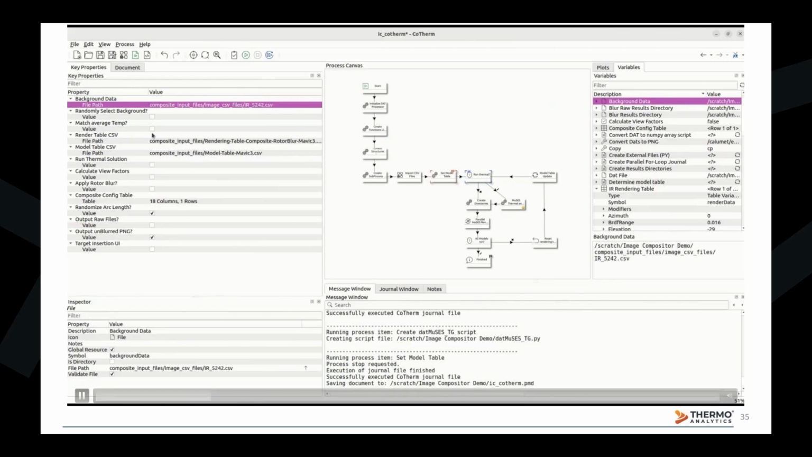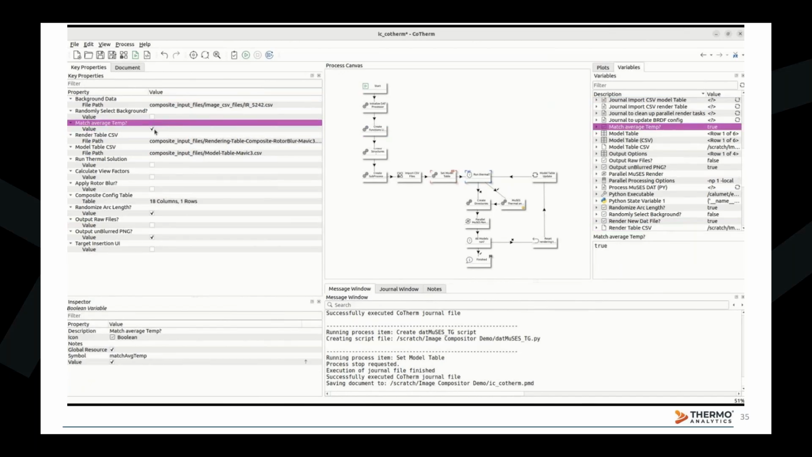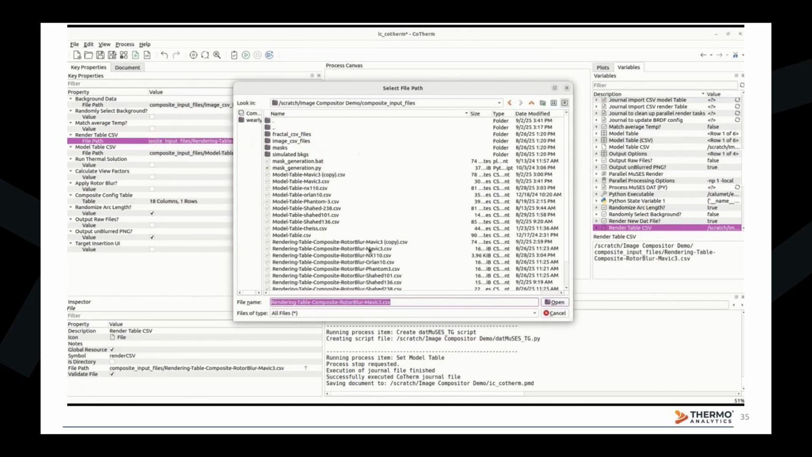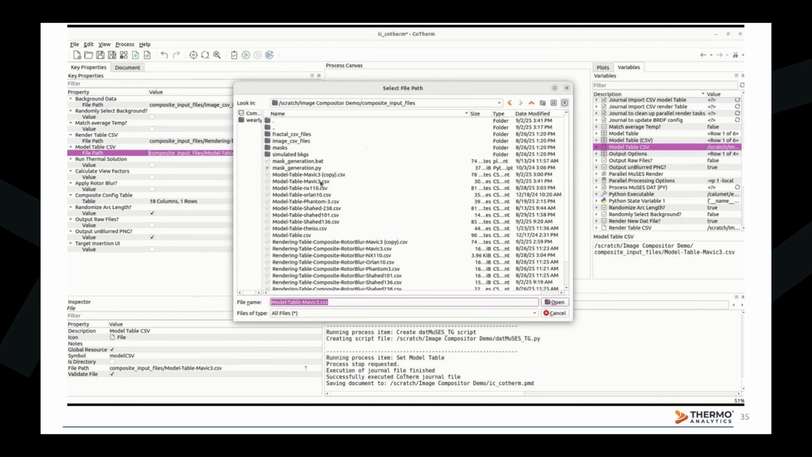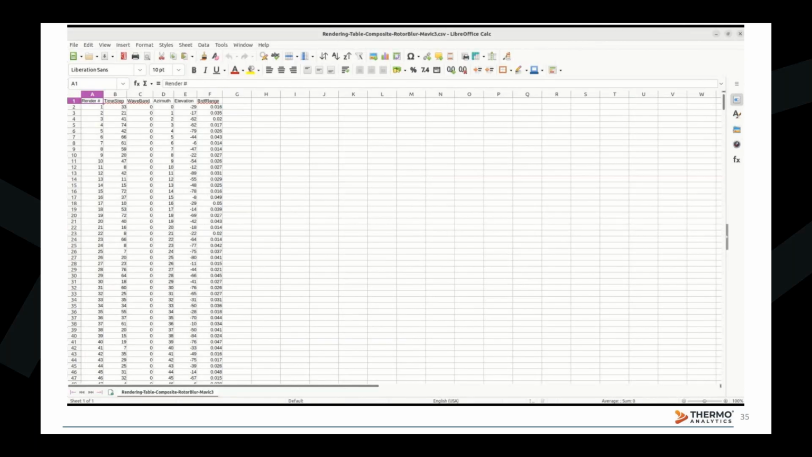To enable or disable the scaling of the measured background to match the average temperature of the simulated background in the thermal model, select this key property, match average temp. This increases the accuracy of the composite image by placing the model in a similar environment to that which it was simulated in. Next, select the model and render table CSV files. These files contain the file path of each model and the rendering configuration parameters for each rendering, respectively.